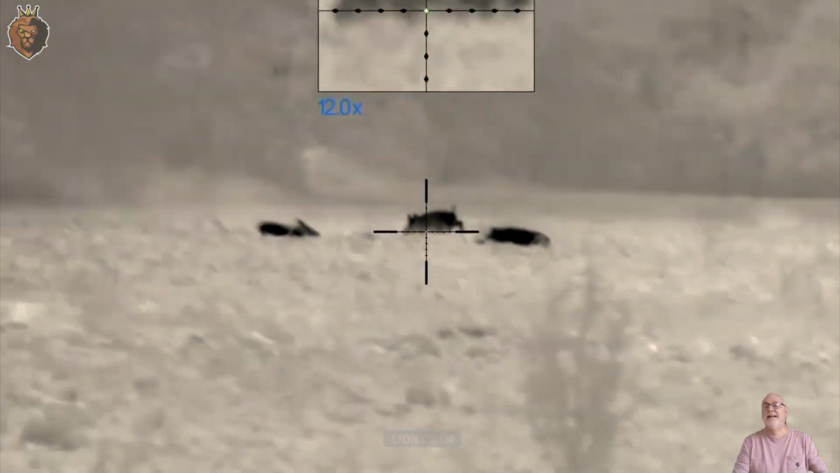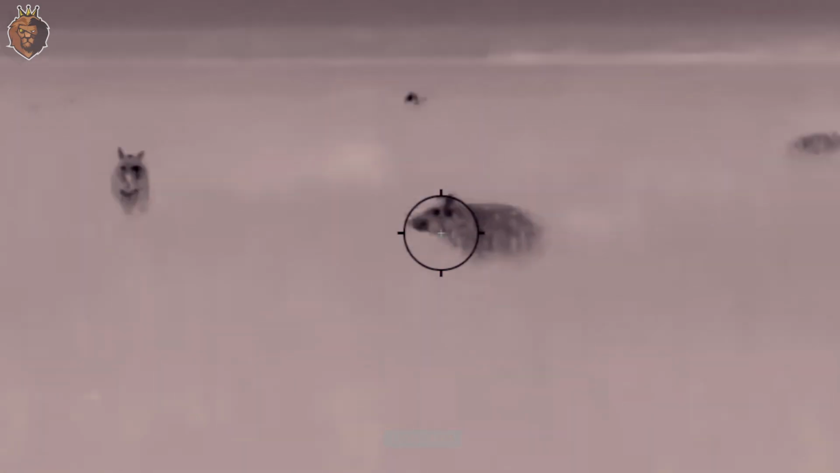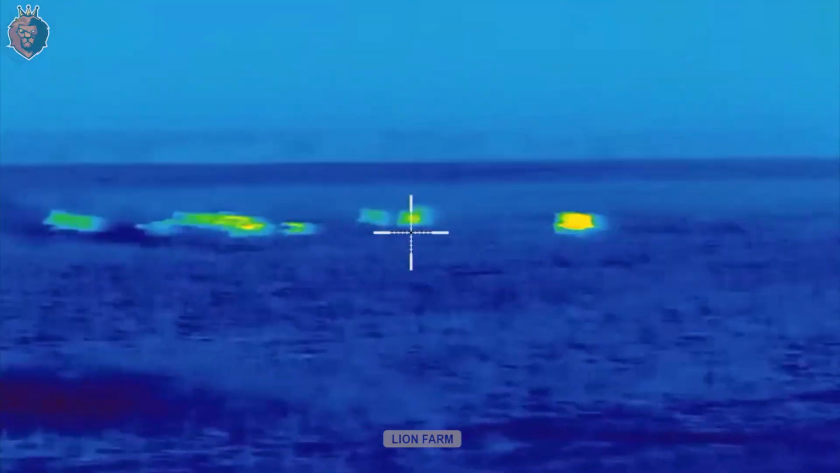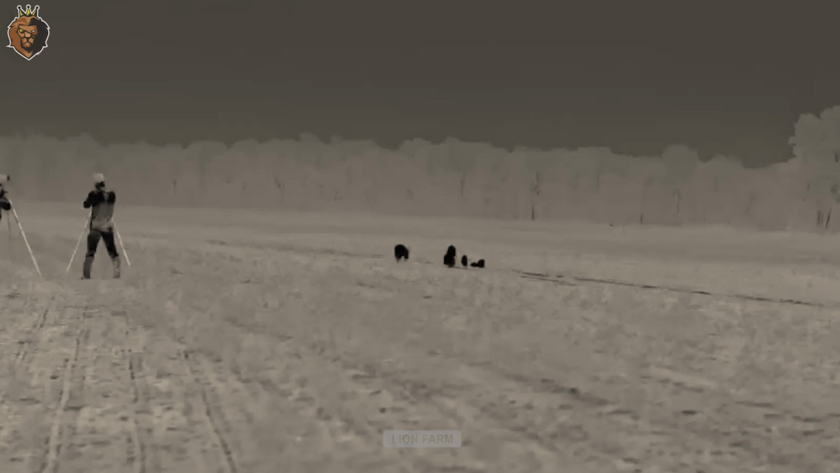Wild boars are an invasive species in many areas, destroying native habitats. Controlling them helps restore ecological balance and preserve biodiversity, an important lesson about human responsibility toward nature.